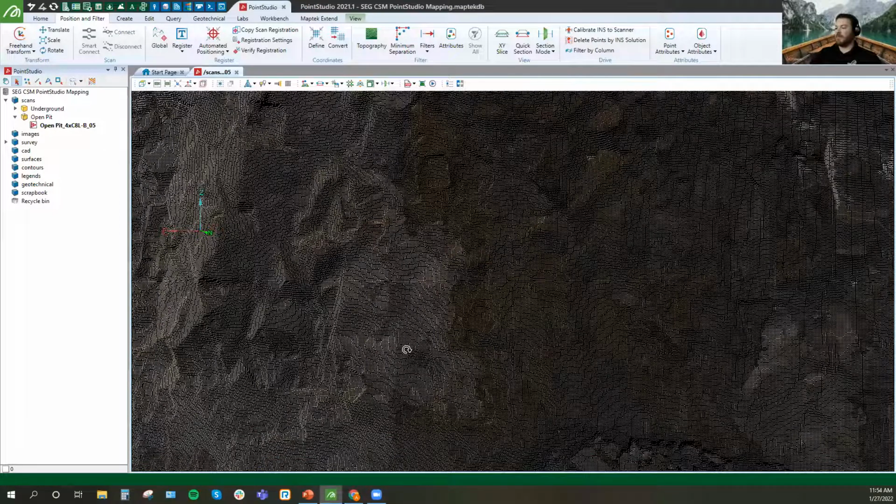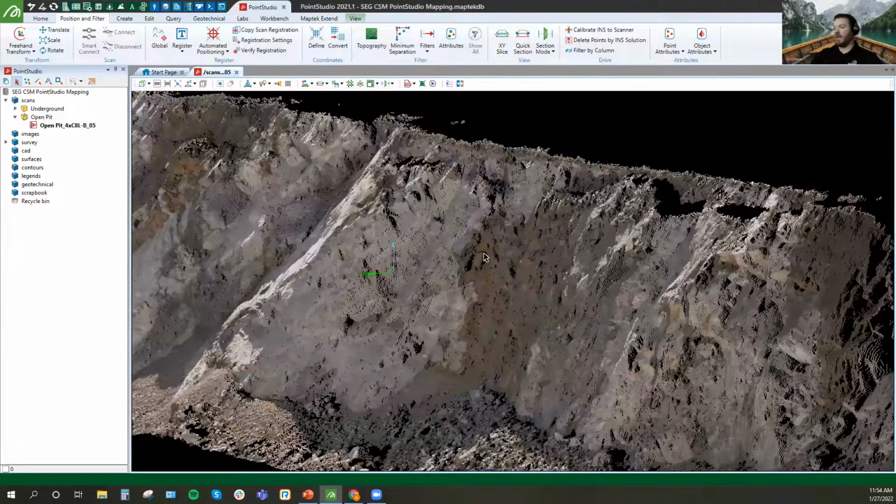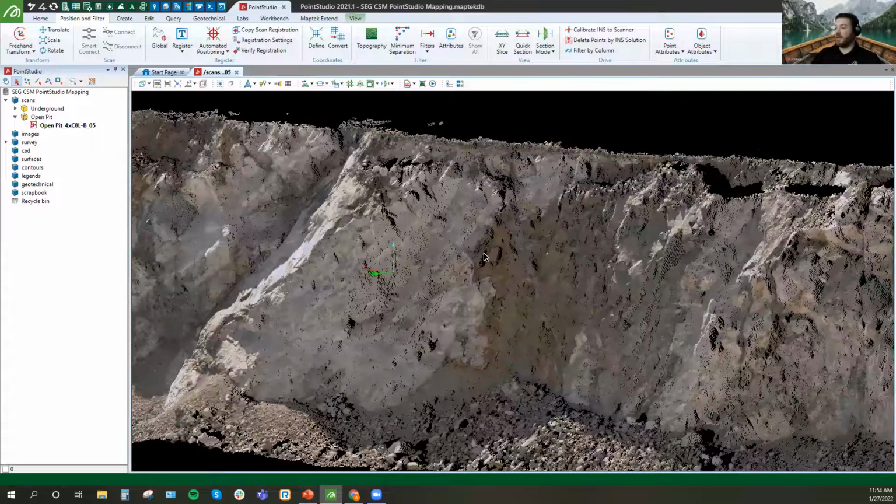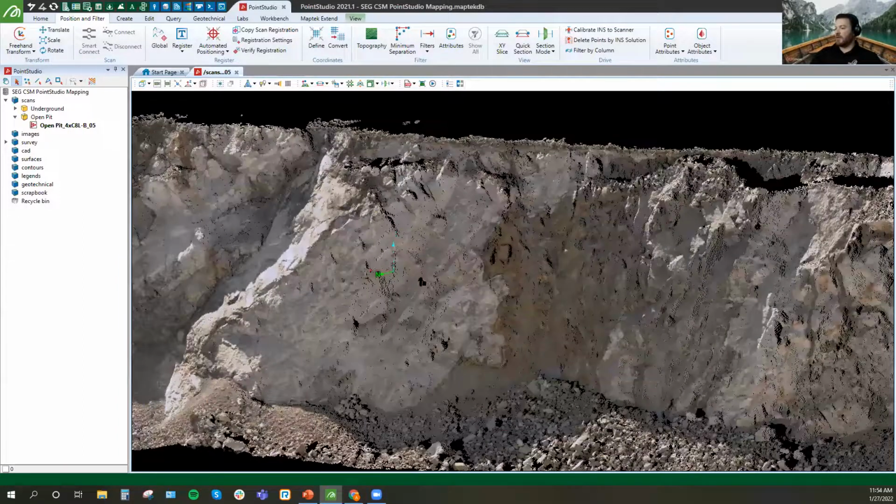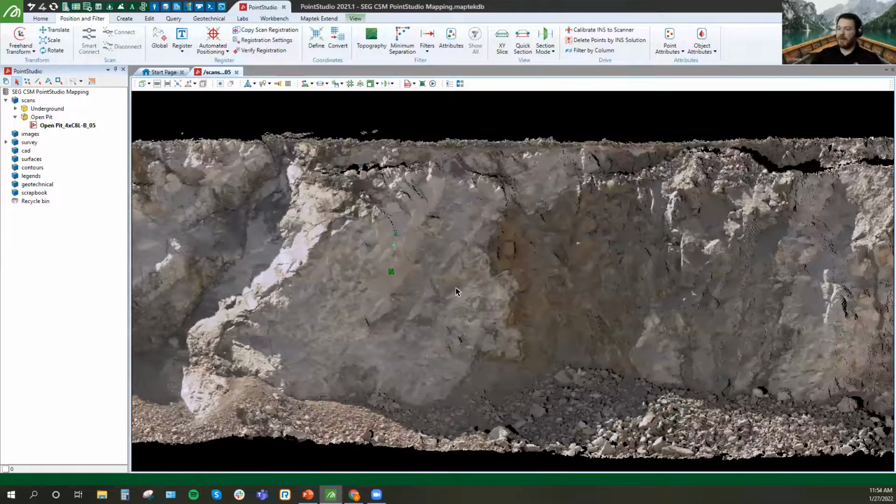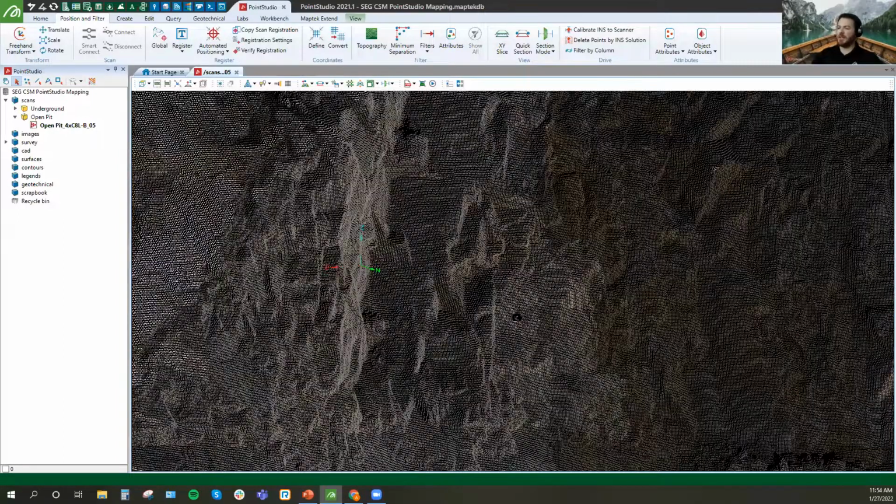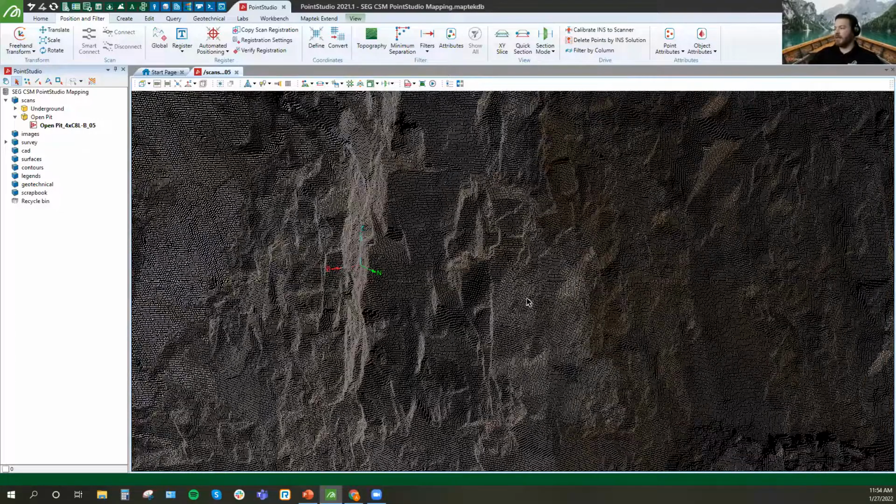If you start scanning upwards, you might have some shadows, but that's an application where the long range scanners, scanning from vantage points where you can see all of the benches, is advantageous as well. So I just wanted to show some of the high detail and very close point spacing you could expect to get from some of your terrestrial LiDAR scanners. And this one is that XR3, the Maptek extended range scanner.